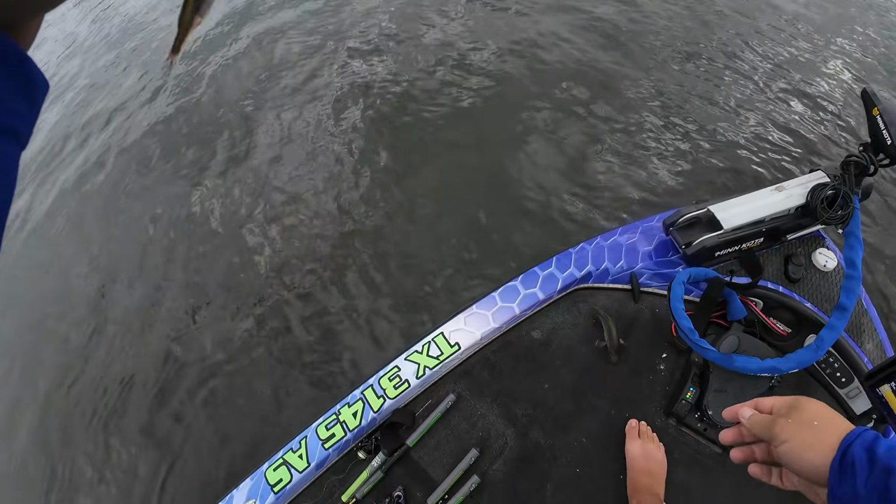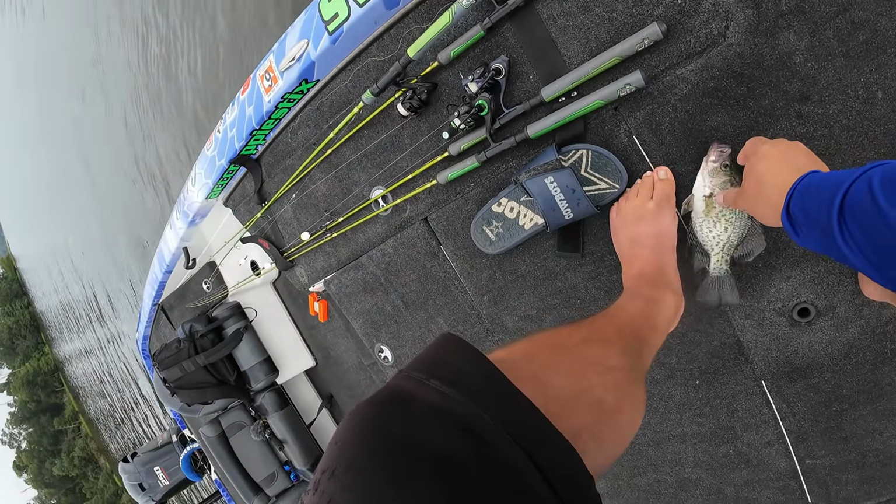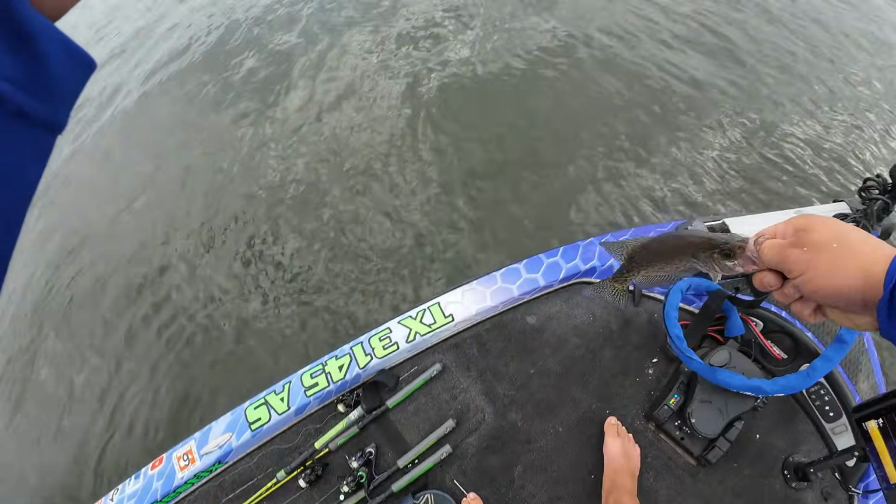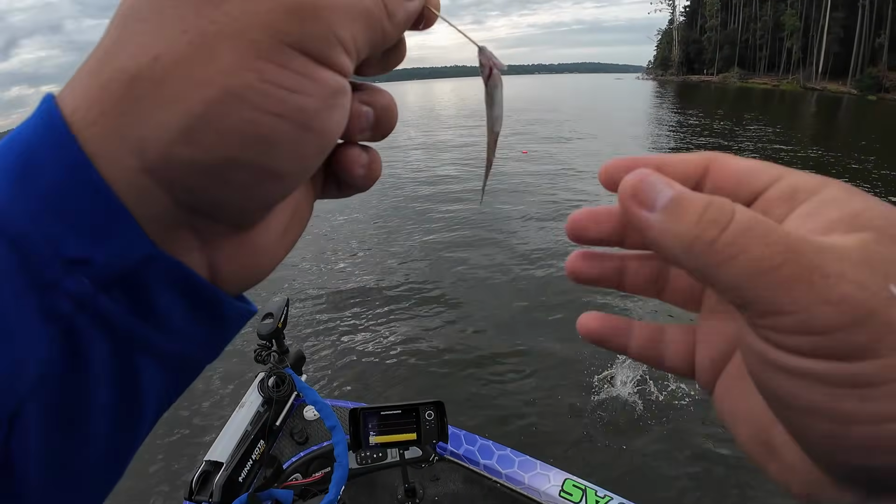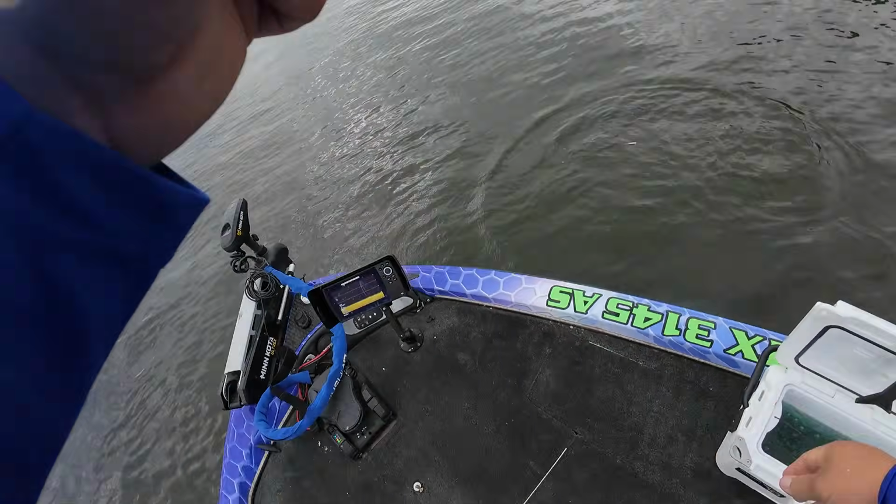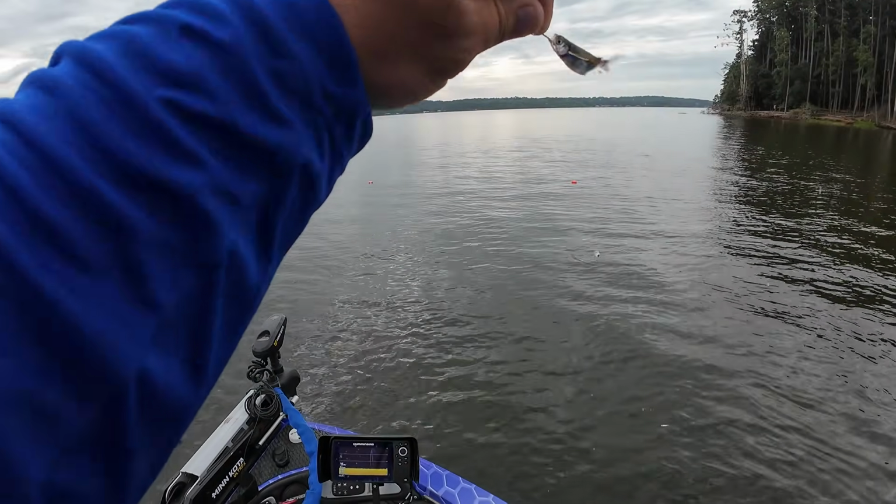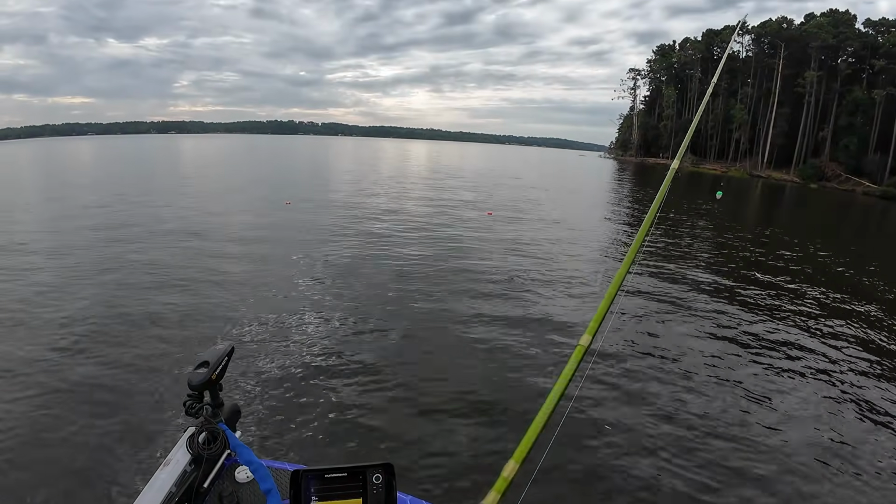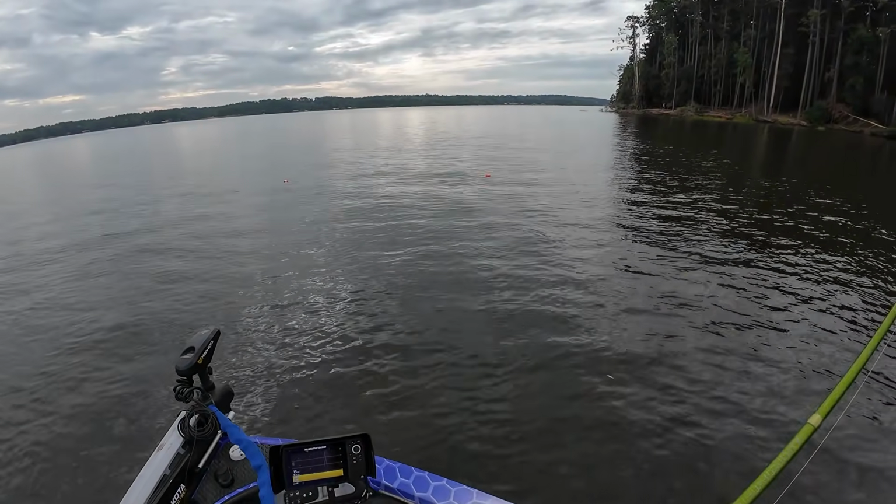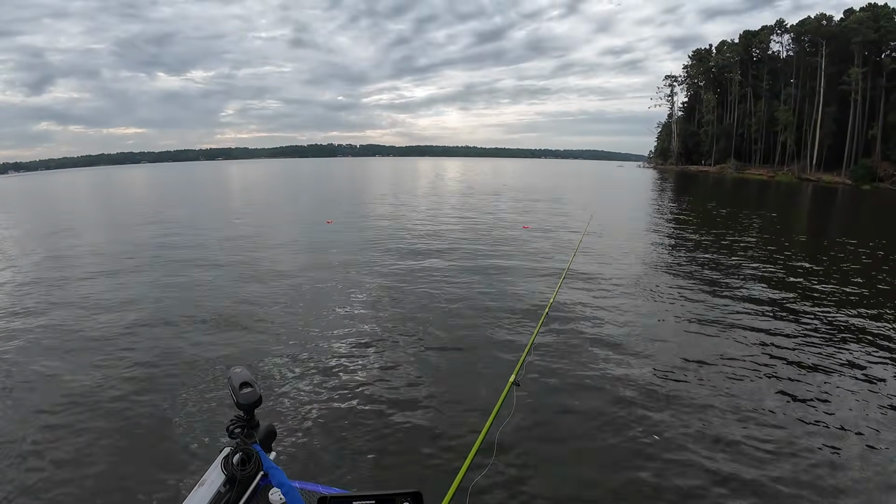Whoops. Little dude, you're killing me, bro. Little keeper black, y'all. Not a giant, but hey, that's what I'm talking about. Let's go. That was nice. Come on, crappie, I did not hurt you. There he goes. Okay. Hey, he's sitting there floating. Let's see if we can get another one.